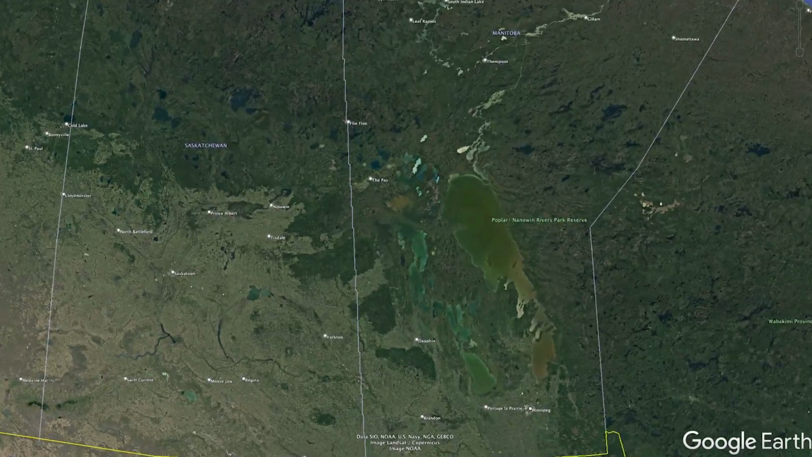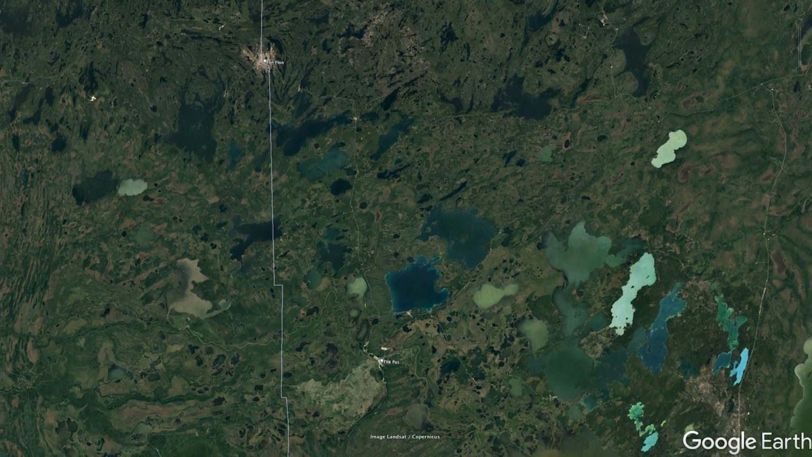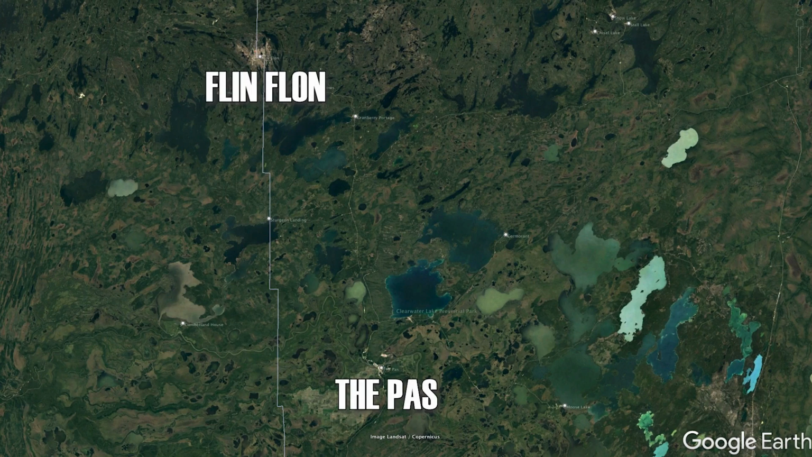You look at a map of northern Manitoba, this area between The Pas and Flin Flon, and it's just so much water up here and it's just phenomenal fishing. I mean, people have been coming up to this area for generations, kind of where the roads end.